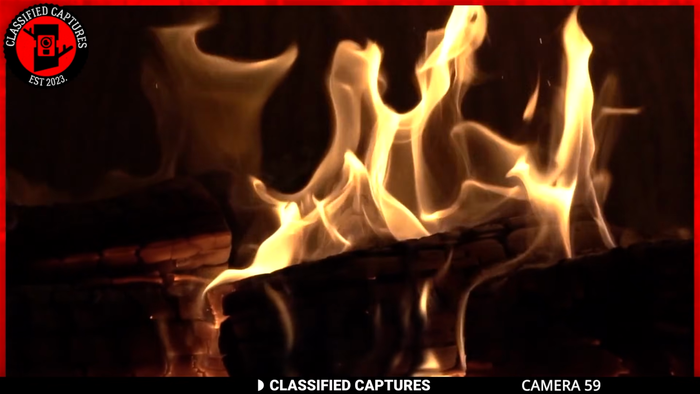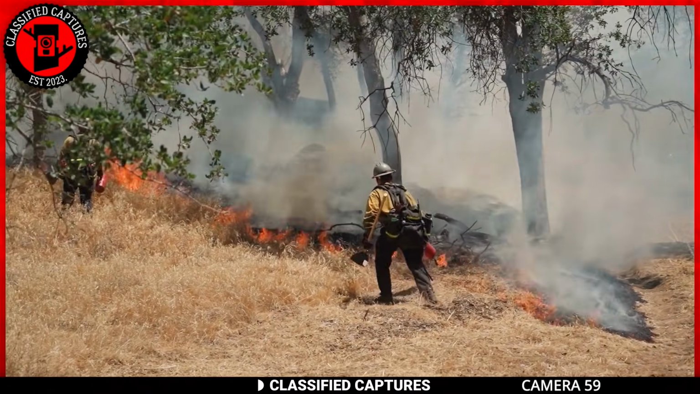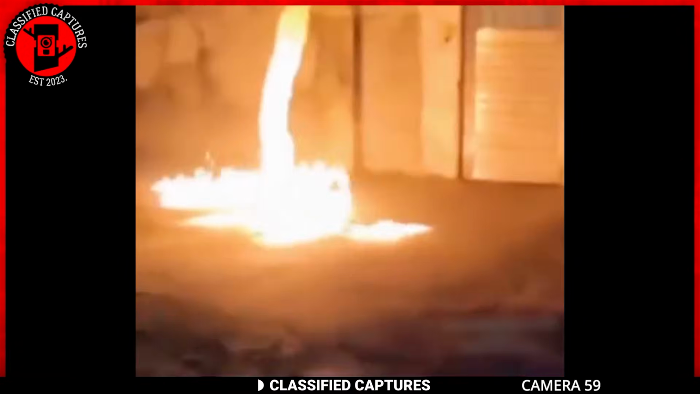Fire is a phenomenon that has both positive and negative effects. While it can be destructive, it is necessary for several reasons, such as cooking, heating, and even providing light. There are, however, some strange occurrences associated with fire that can be difficult to explain. One such occurrence is the fire whirl, also known as a fire tornado or fire devil.